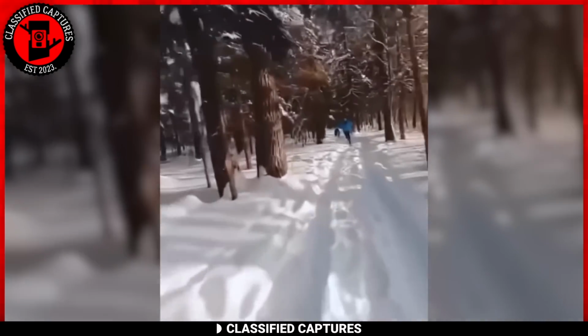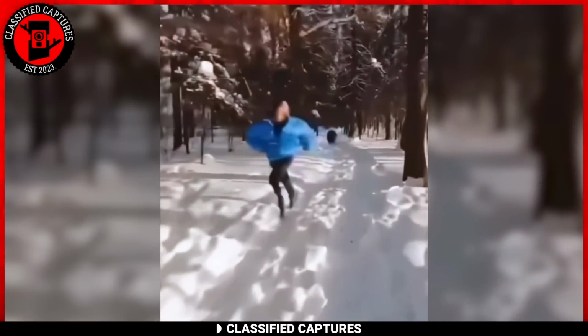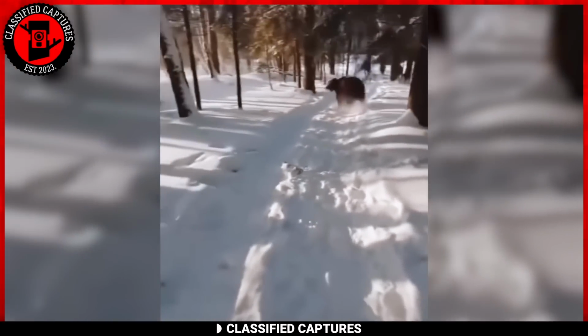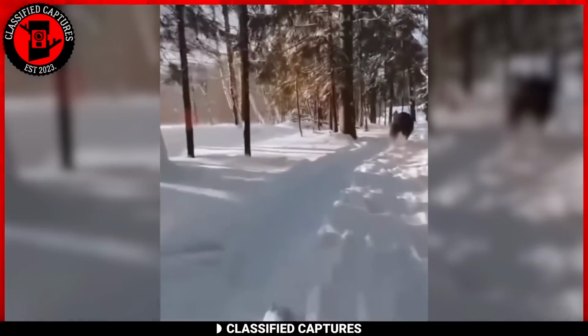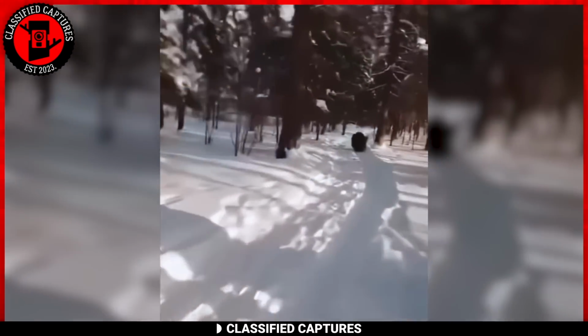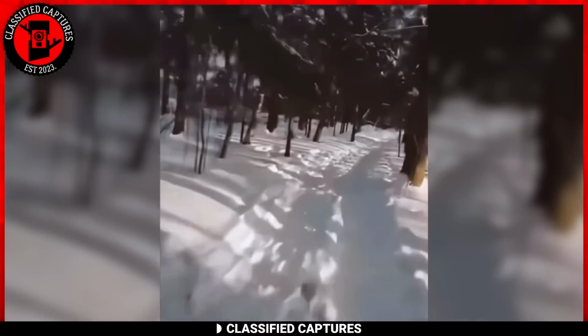As the drone approaches for a closer look, the bear, mid-pursuit, takes notice of the flying intruder. In a moment of shared recognition, the bear turns to acknowledge the airborne spectator before resuming its chase. The fate of the man remains uncertain, but it is our hope that he managed to outrun the bear and find safety.